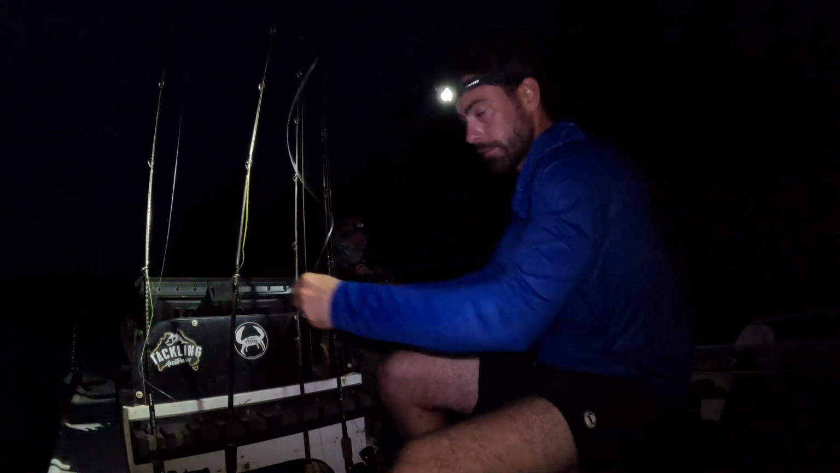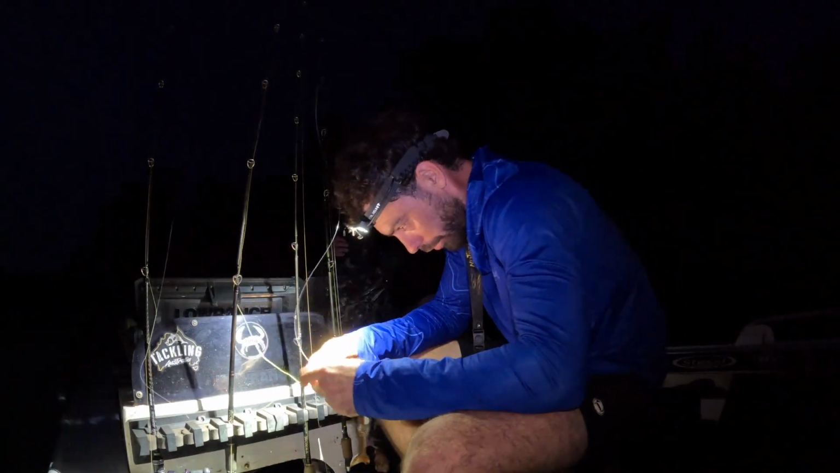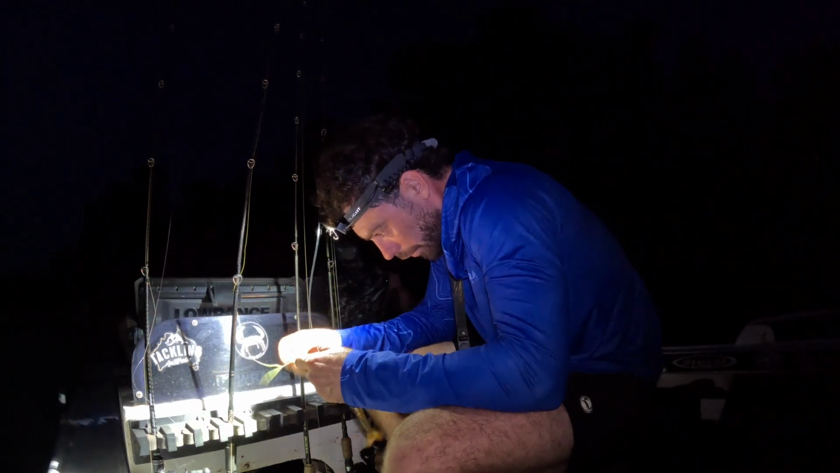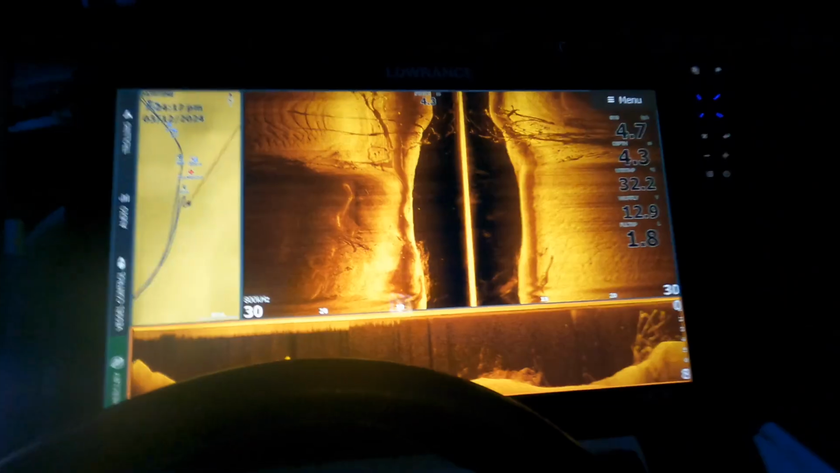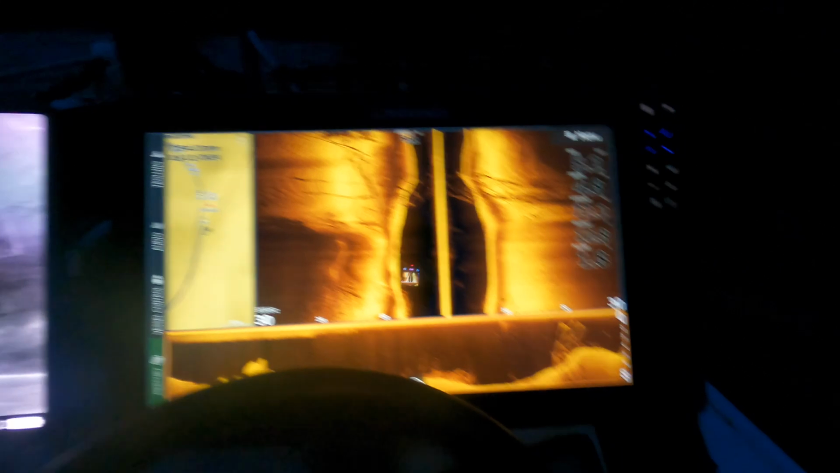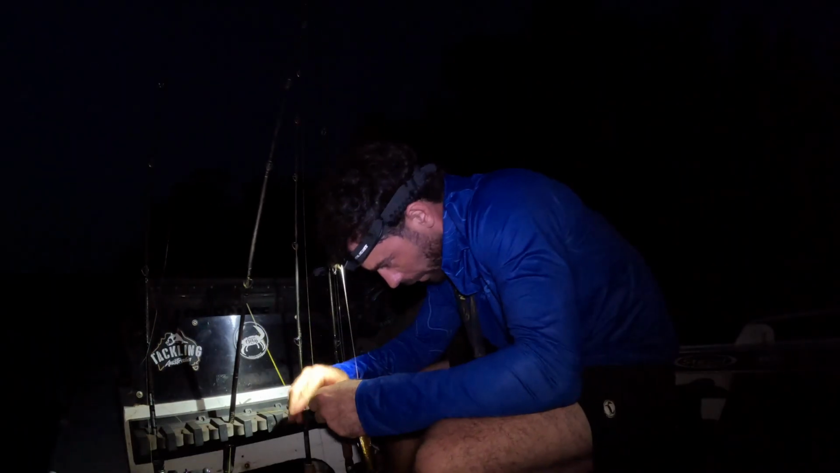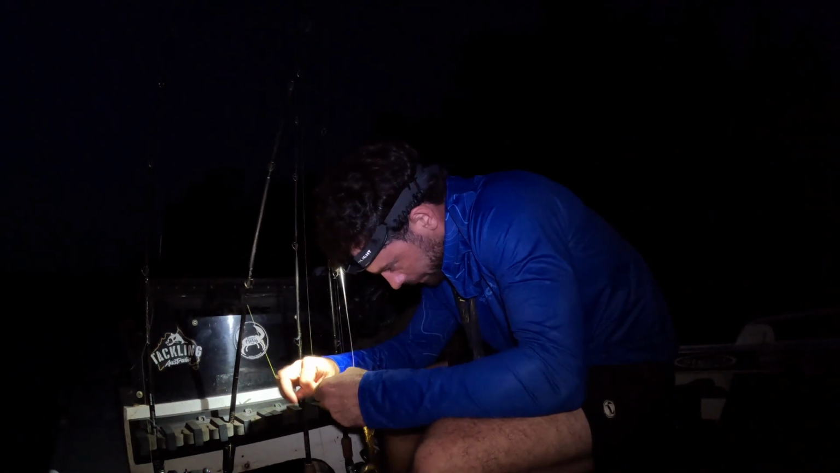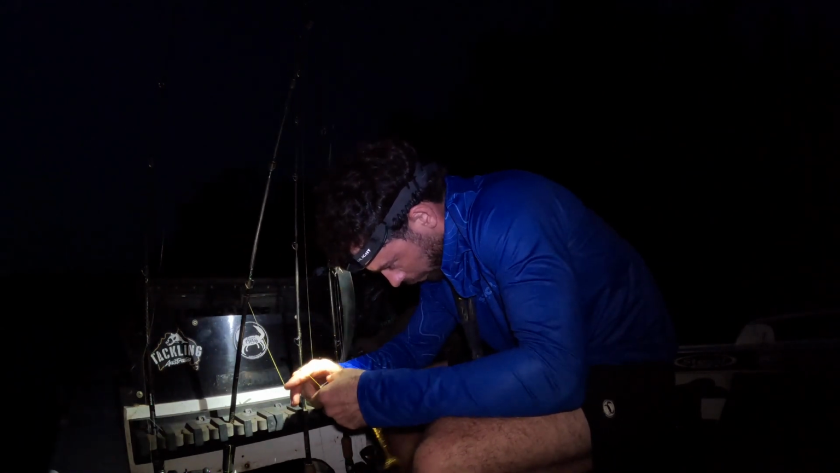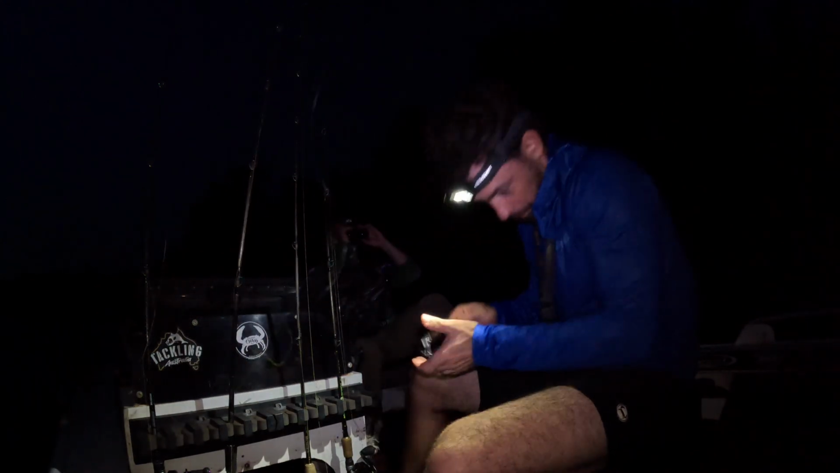We're here. We just sounded the bank then and marked a lot of good fish. So there's fish here, which is only one part of the puzzle with the beautiful barramundi. Finding them's sometimes the easy part. The next bit is getting them to eat.